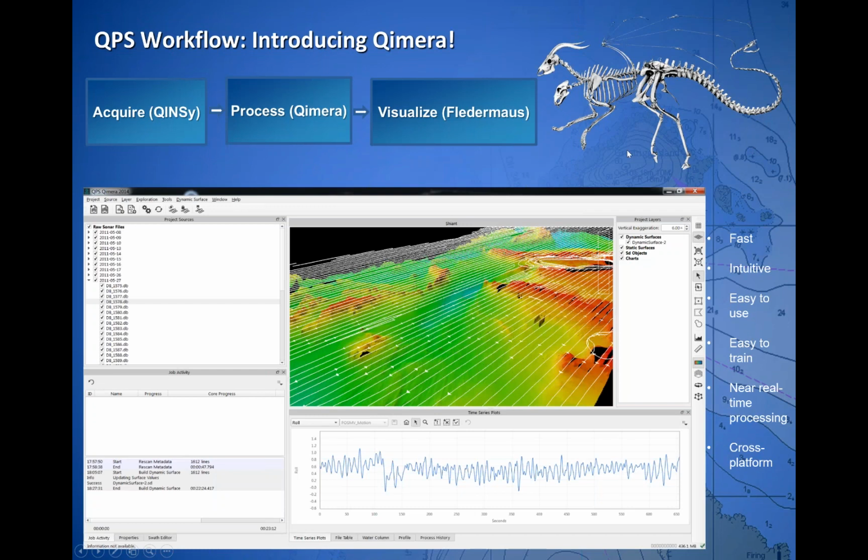I'll start off with a little bit of an introduction to the QPS suite. We have an acquisition package that's Qinsy. We have a processing package that's Qimera, that's new. And our visualization package, Fledermaus.